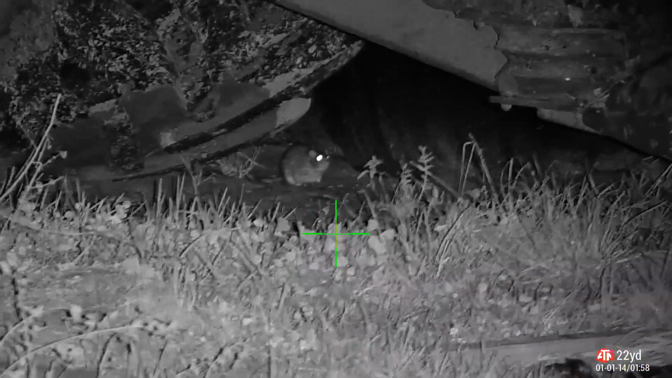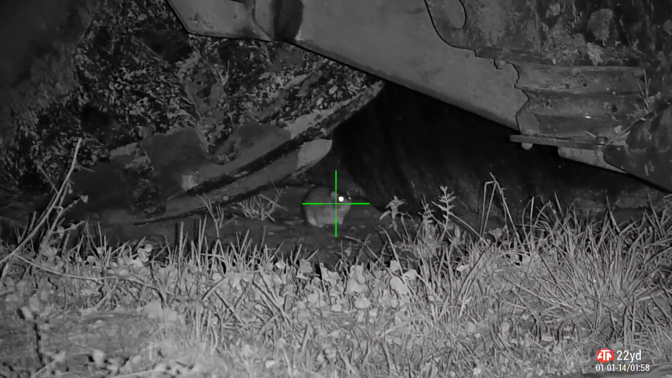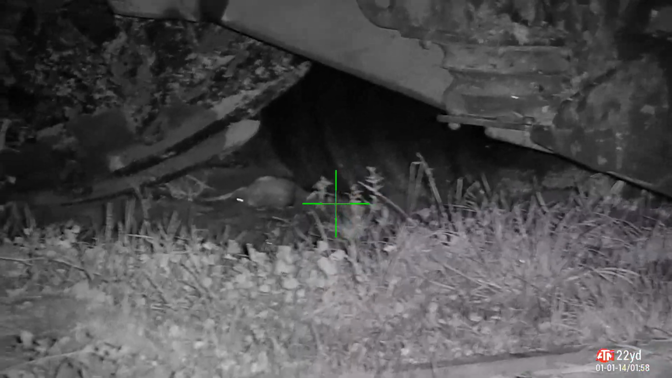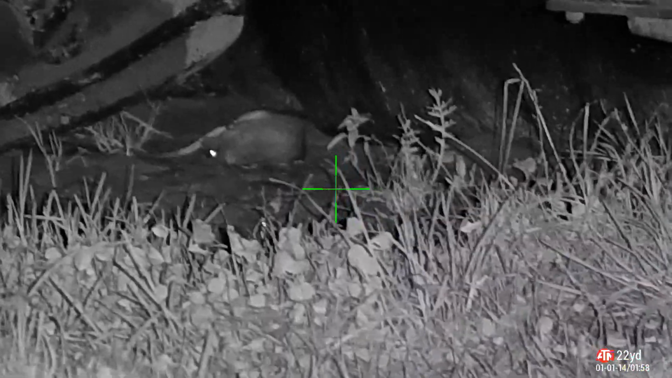Just about to head off for the evening, and what do we see? We see a cheeky rat playing hide and seek. The problem for him, however, is the seeker is carrying an FX Impact.